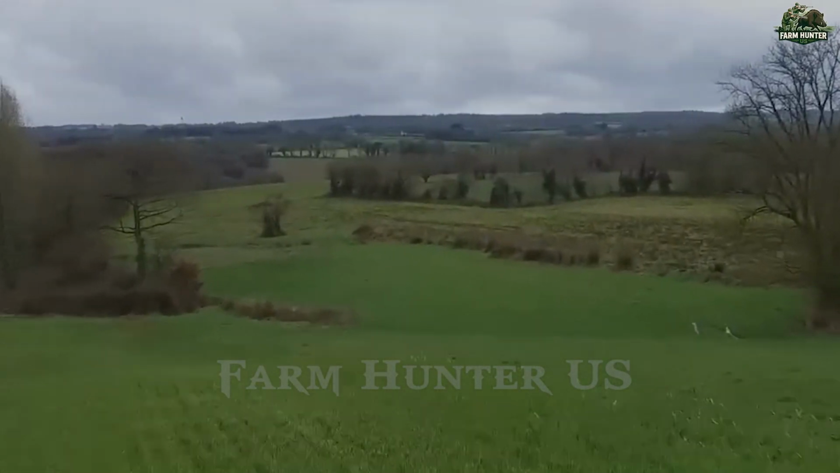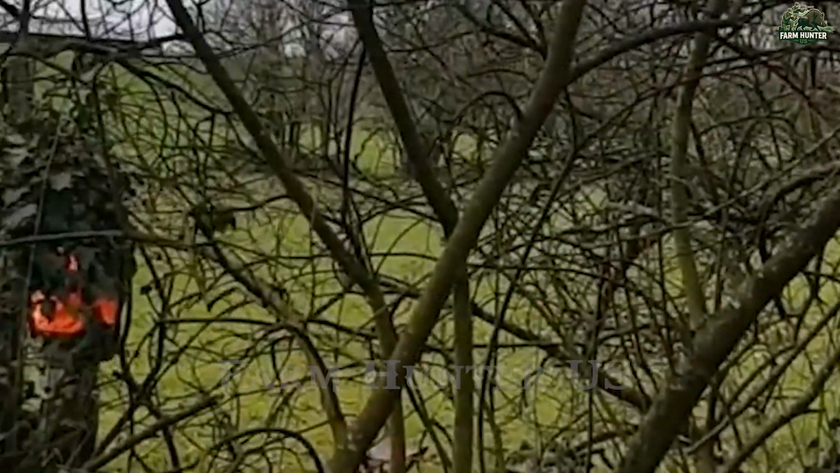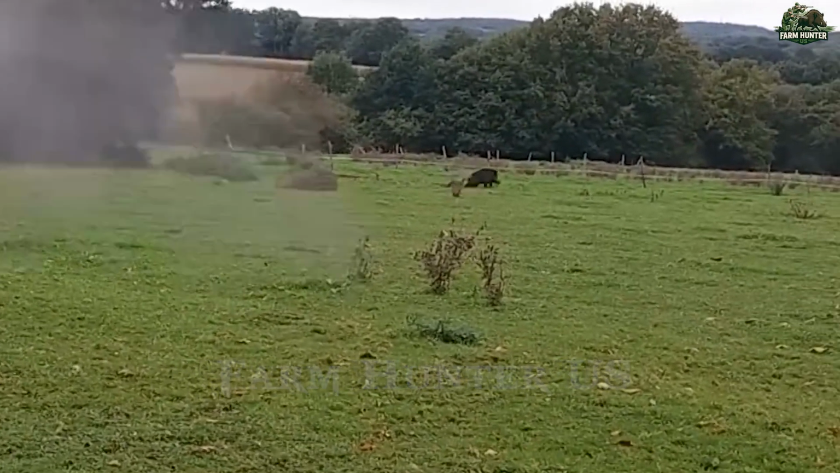To keep pace with the elusive herd, we launched a drone, soaring above the tree canopy for a bird's-eye view. It was a game changer. Our team spotted fresh tracks and signaled the dog units below. The chase led us to a clearing, where another massive boar made a break for it.